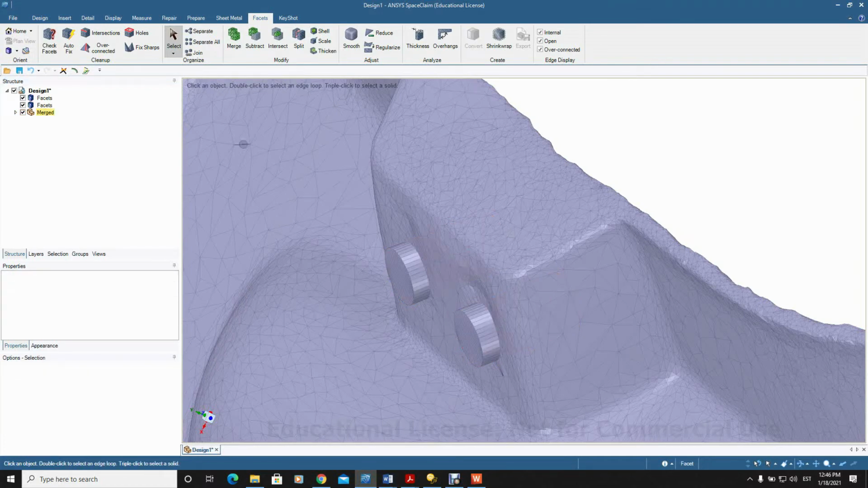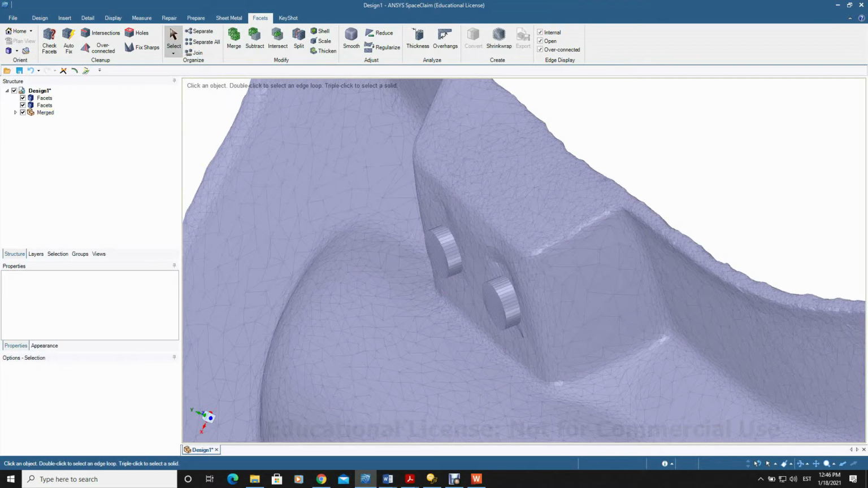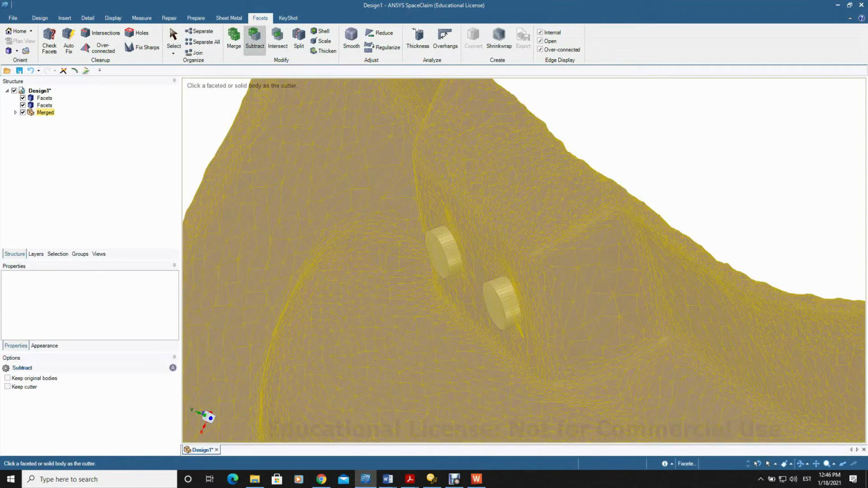I would need to clear away some facets from there and make it a little bit bigger, even more.